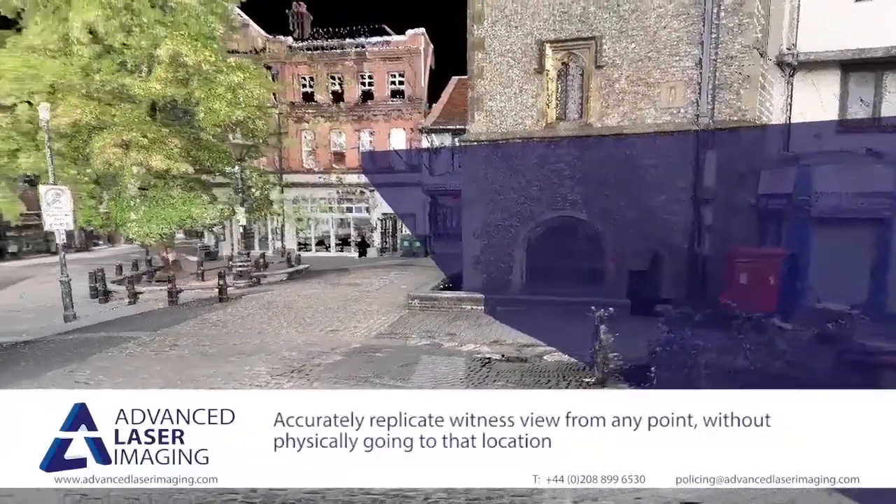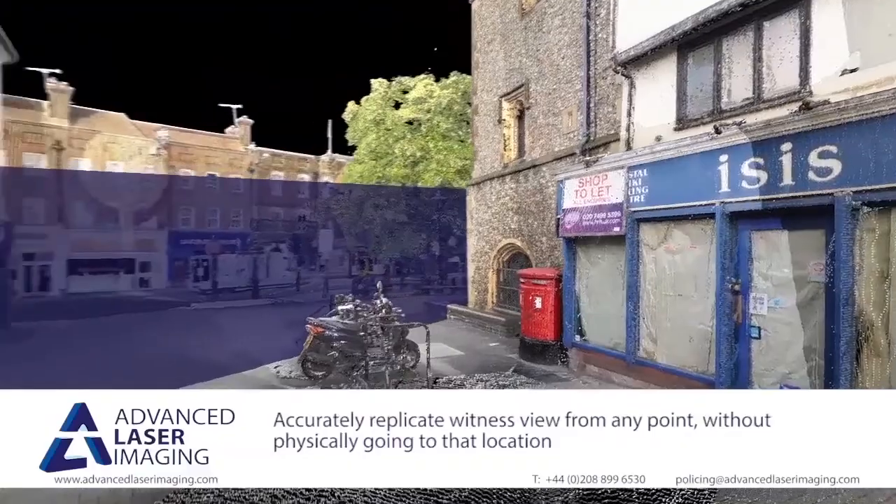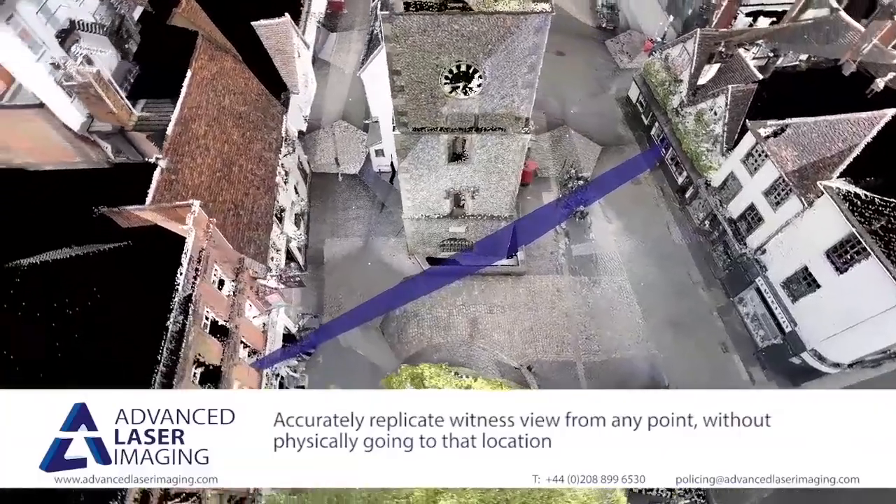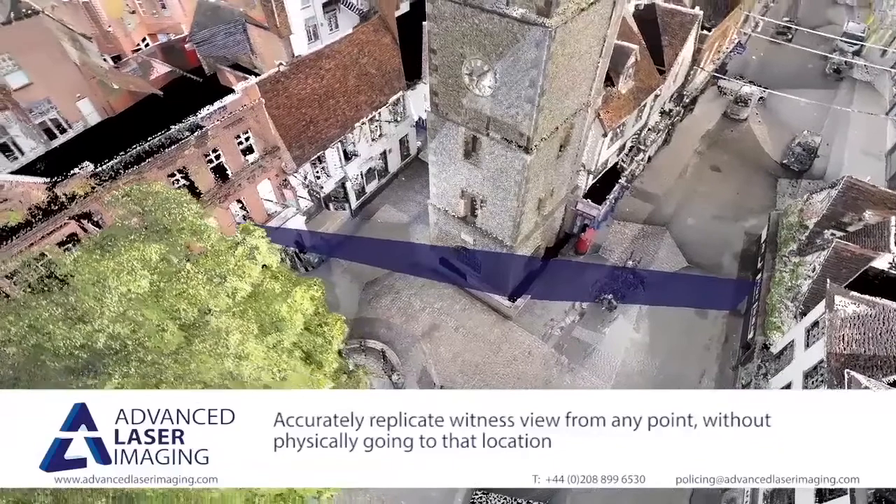In this case, it would have been impossible for someone inside that room to have seen a person exit from this doorway. Compared with other methods of assessment, this is more explicit, more efficient, and requires fewer resources to achieve a result.